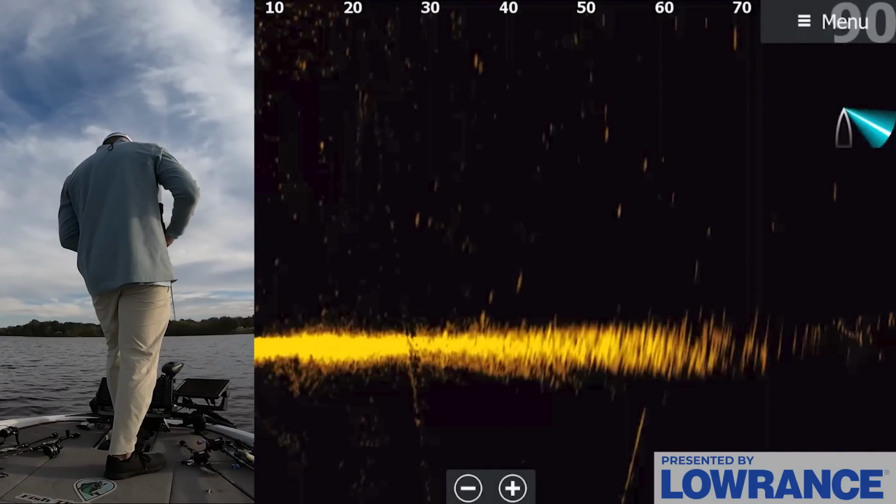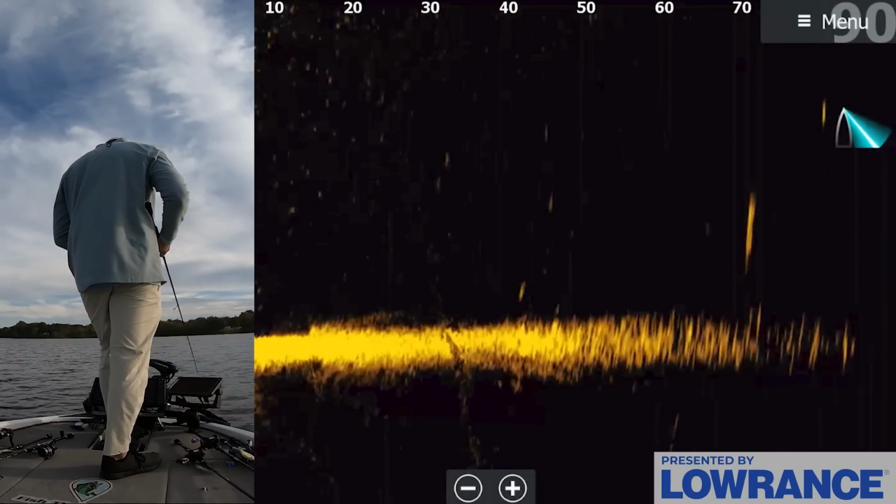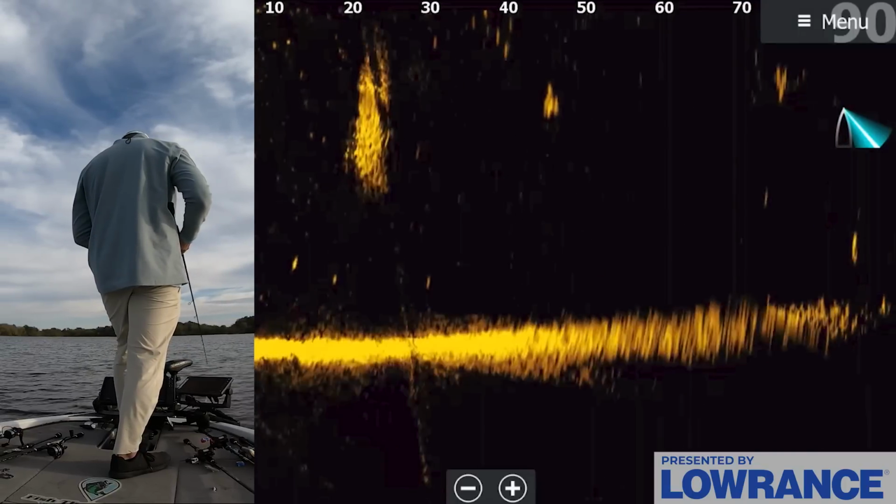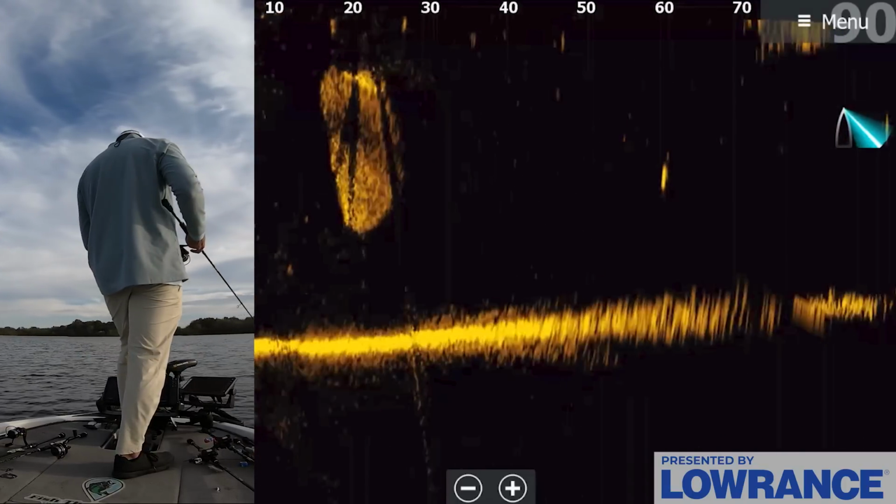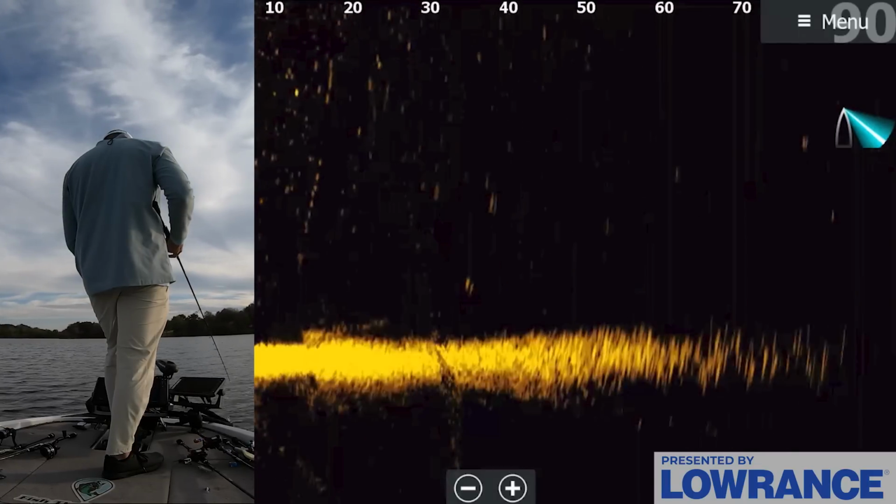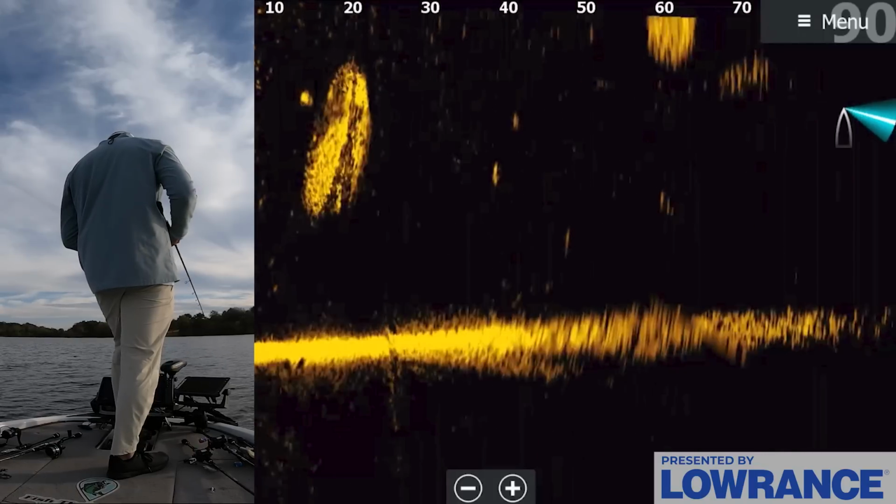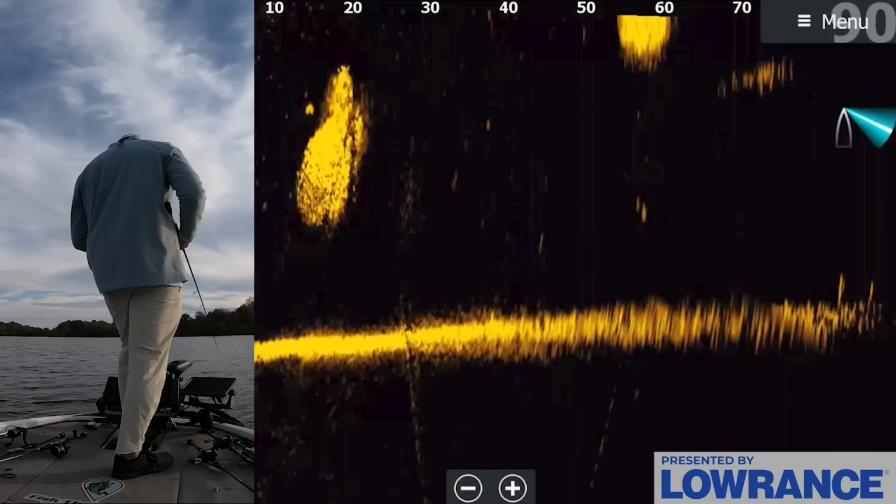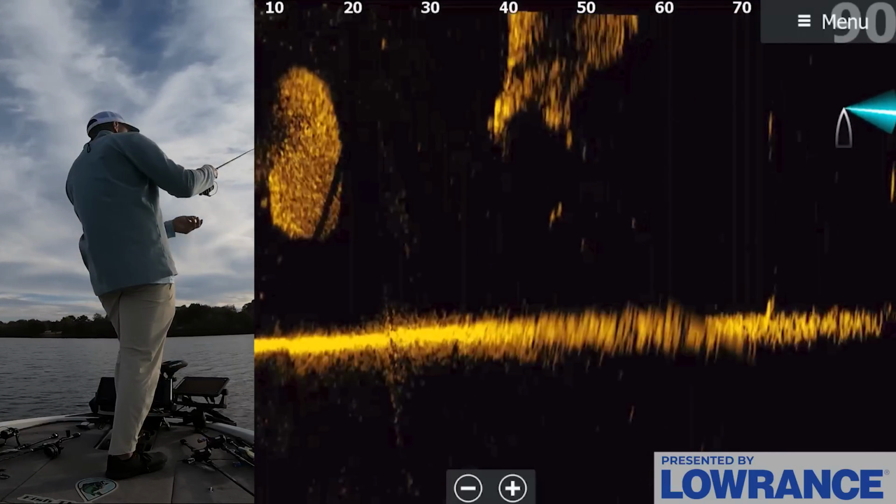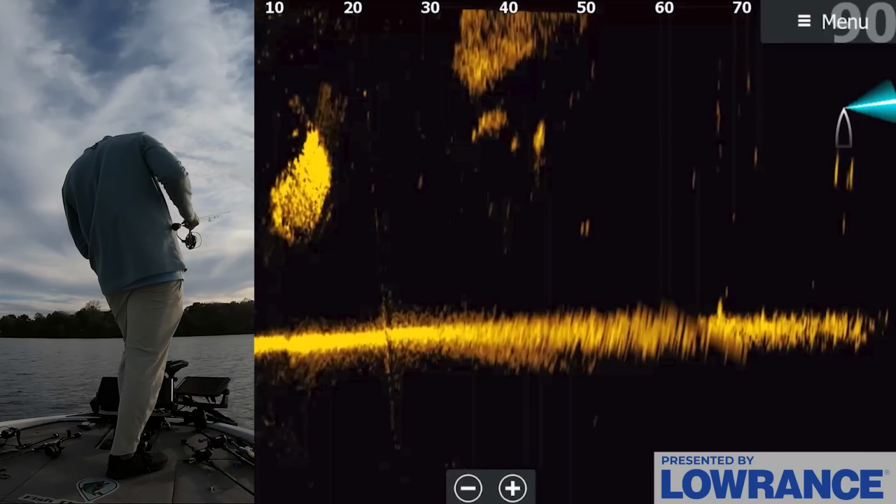Try this. We're around some fish, for sure. It's just a matter of will they eat my stuff. It's wild. Oh, more fish over here. Pushing that bait 50 feet away from the boat. Oh man, they're all underneath it. Look at those fish. Come on.